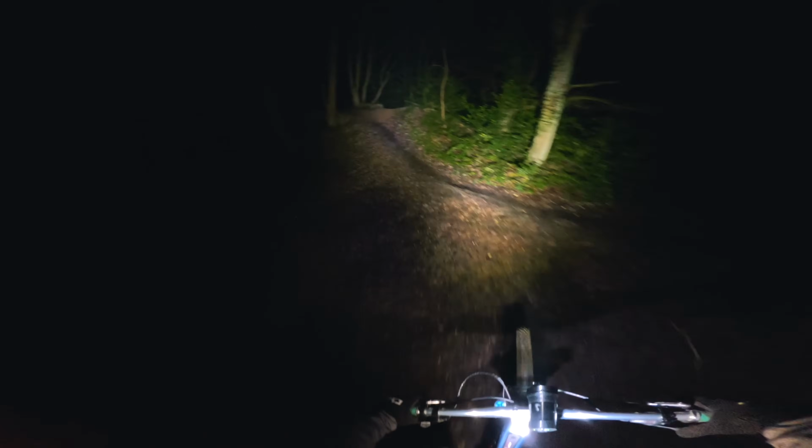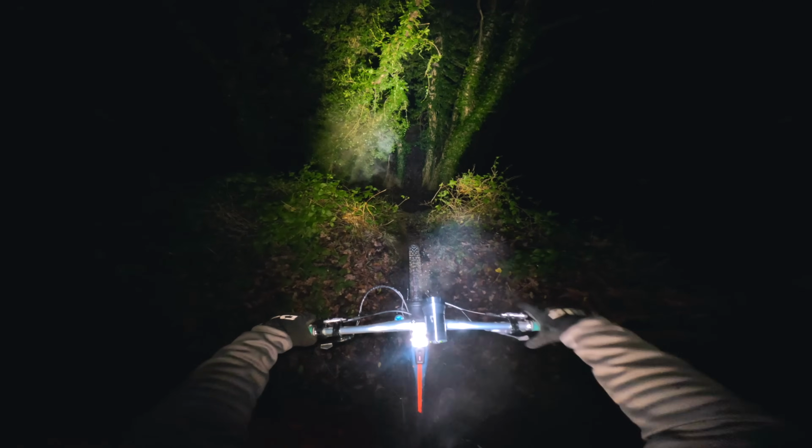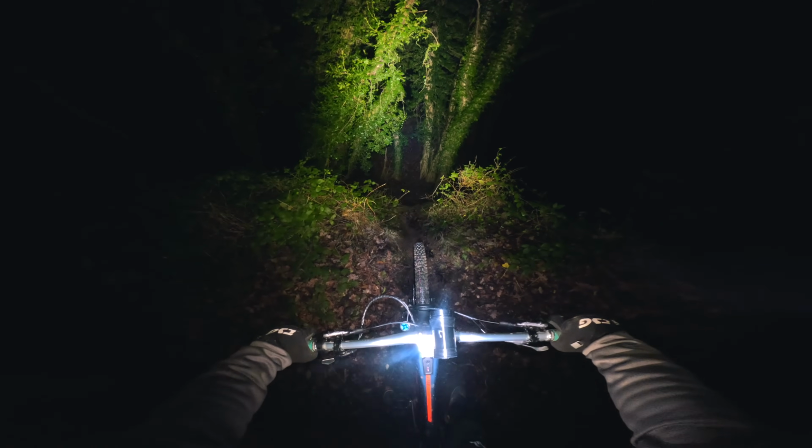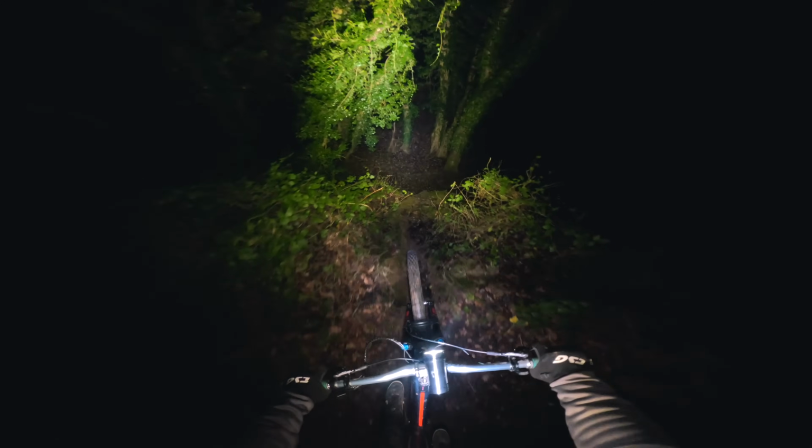Woo! Oh my god, that's scary. Wow, this one goes down there off a drop, which you maybe can't see, between them trees. Let's get it. Oh, I went far on the little jump.